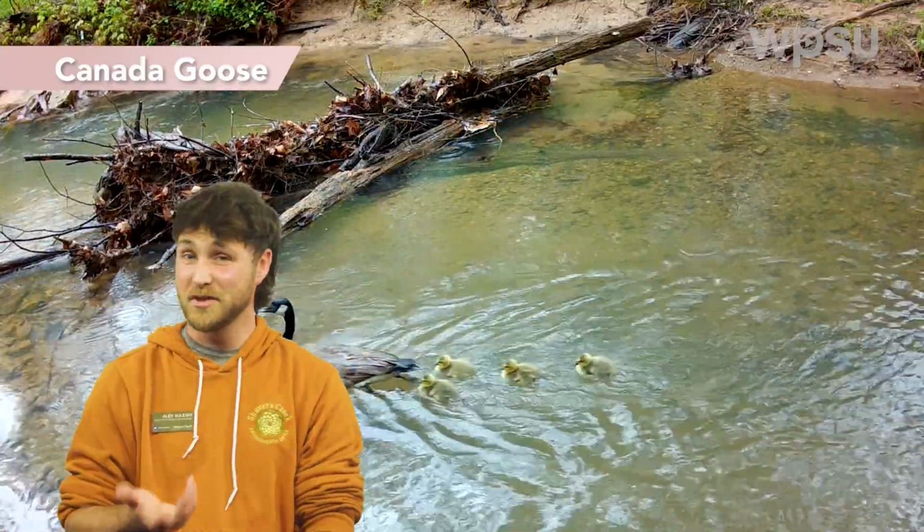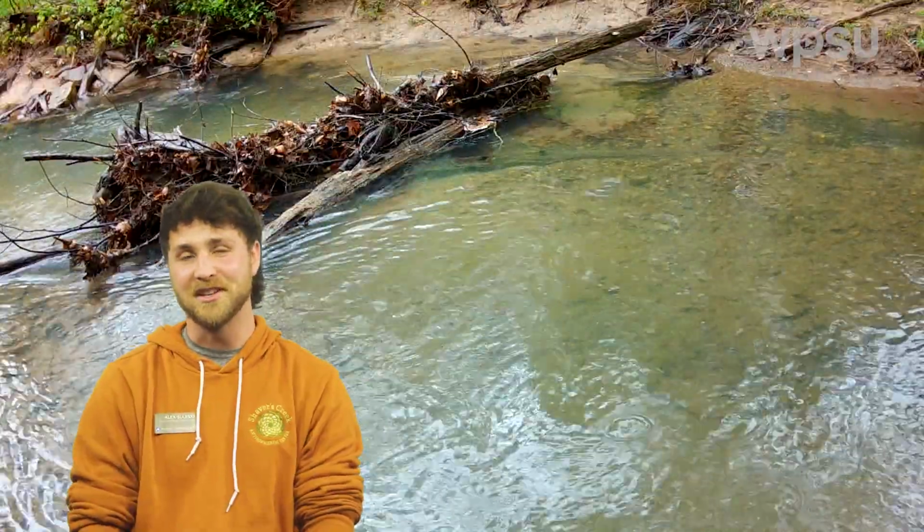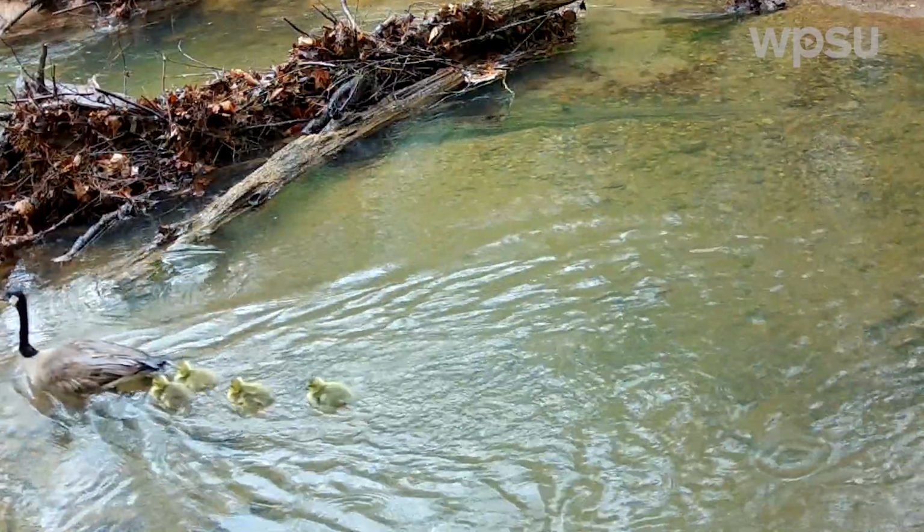Finally, in a true sign of spring, we saw this mother goose and her little goslings swimming down Shavers Creek. It's always such a treat to see these little just hatched baby birds exploring their new environment.